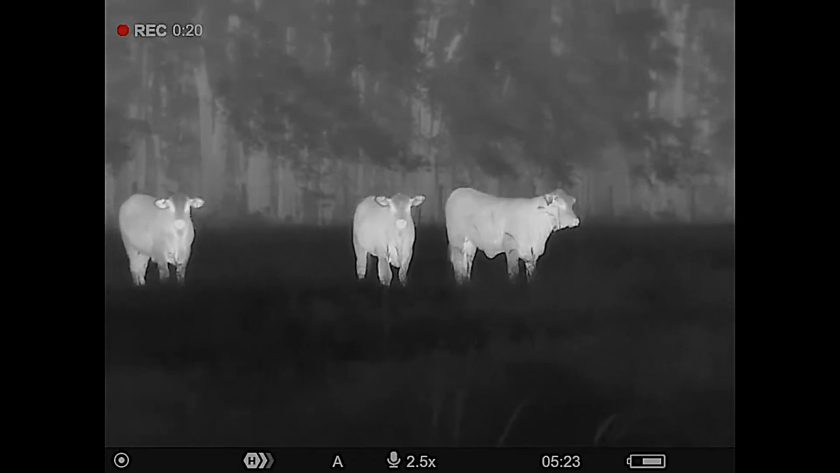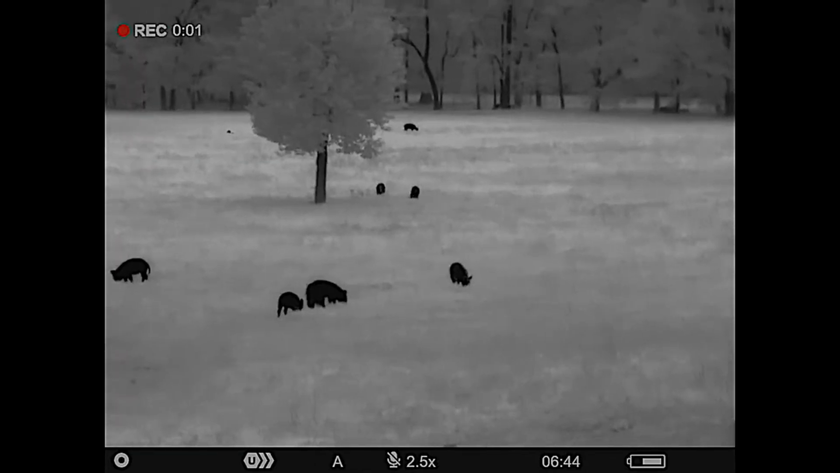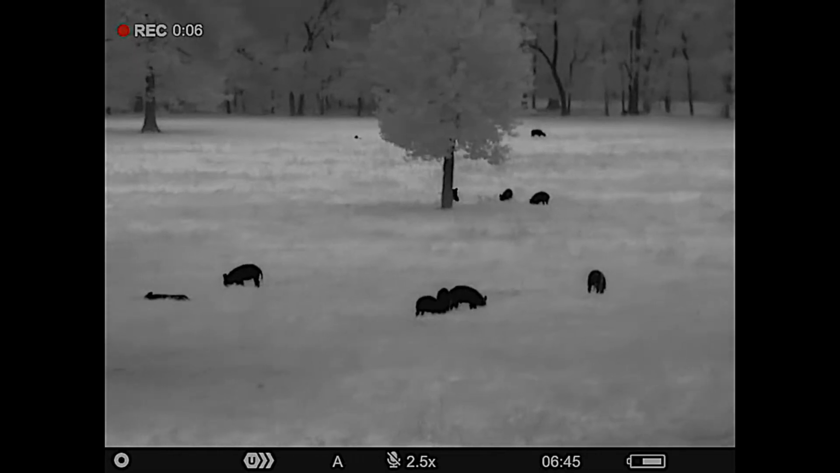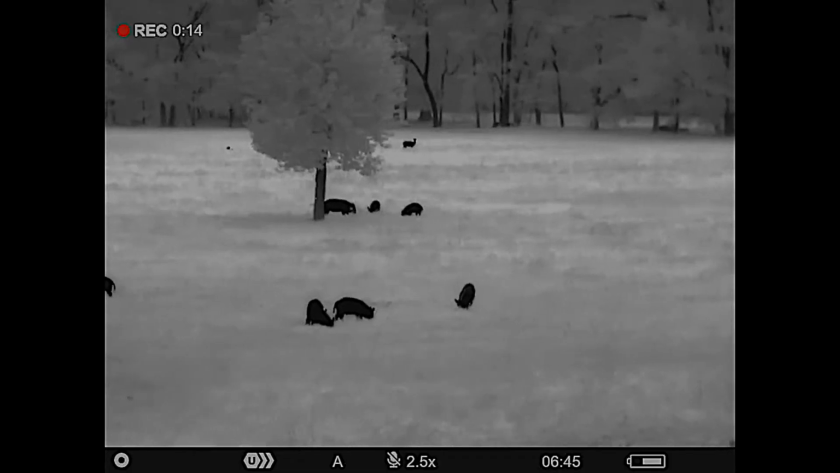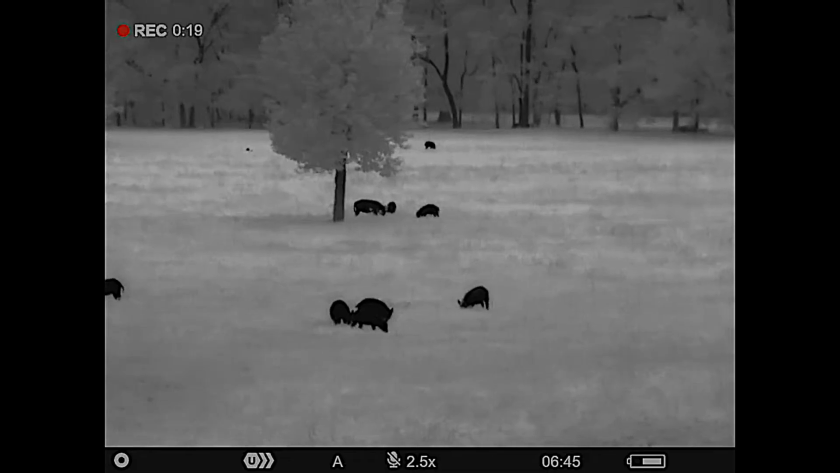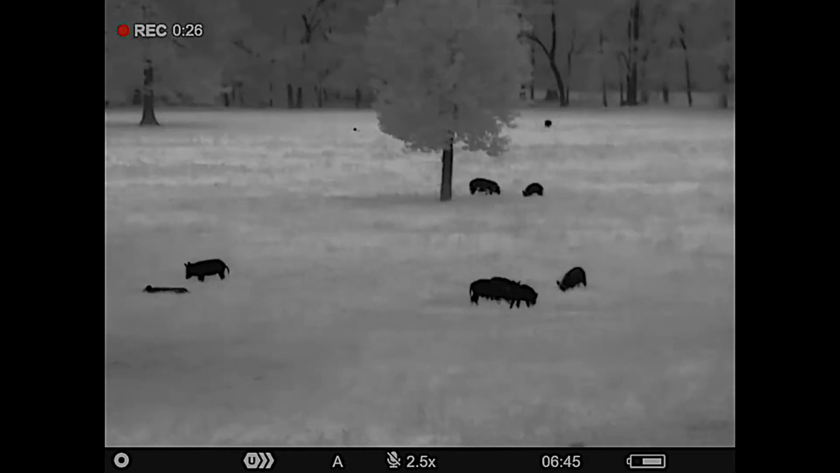It does have a display resolution of 1024 by 768. It's an AMOLED display. It does record video and audio. It's got picture-in-picture display, 8 different color palettes. It has Wi-Fi with the Stream Vision 2 app. A detection range of 1,300 yards, so that is a human-sized target standing up. You'll be able to get a heat signature from that target at 1,300 yards, but more realistically, the ID range, being able to exactly tell what type of animal you're looking at, is going to be around 400 yards.